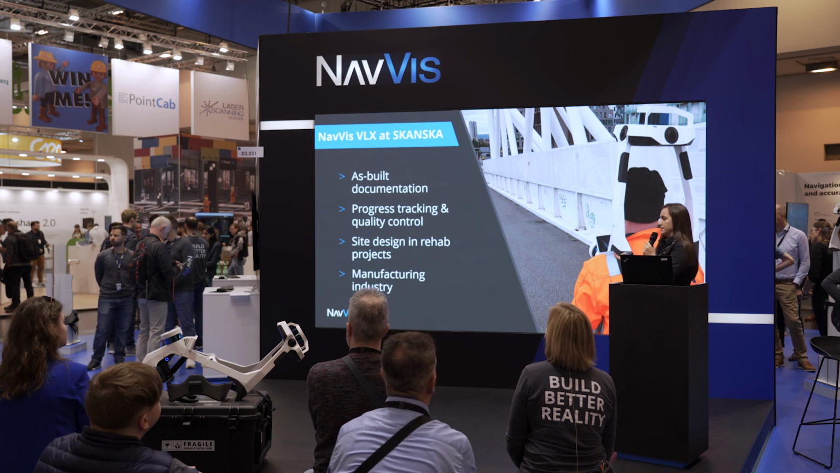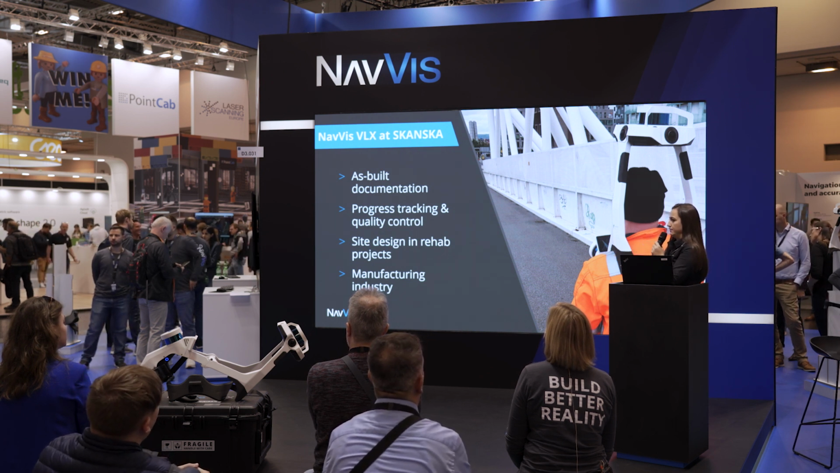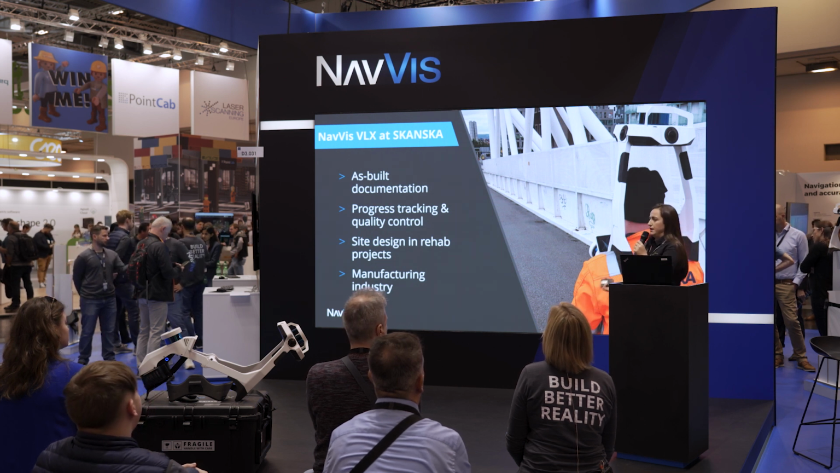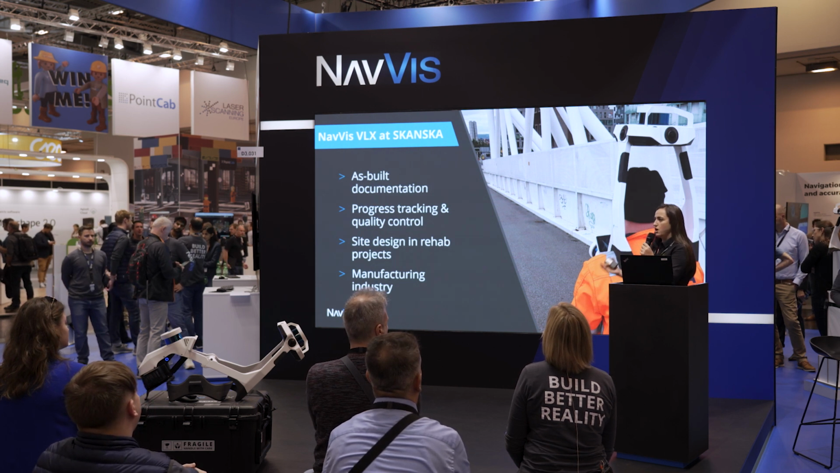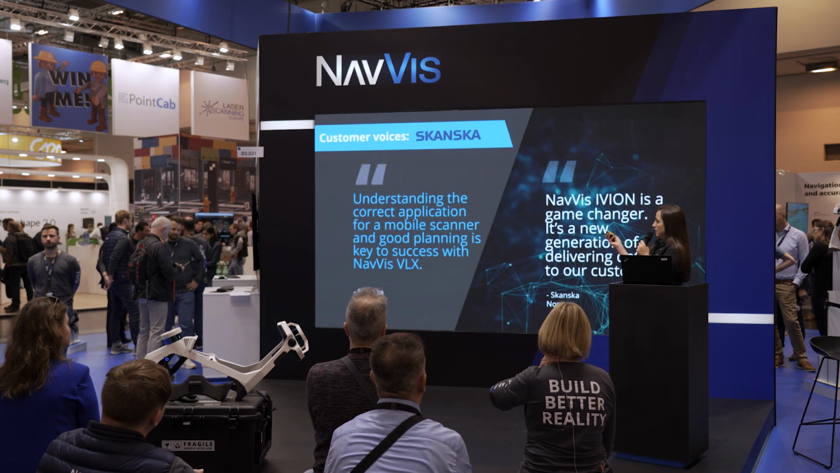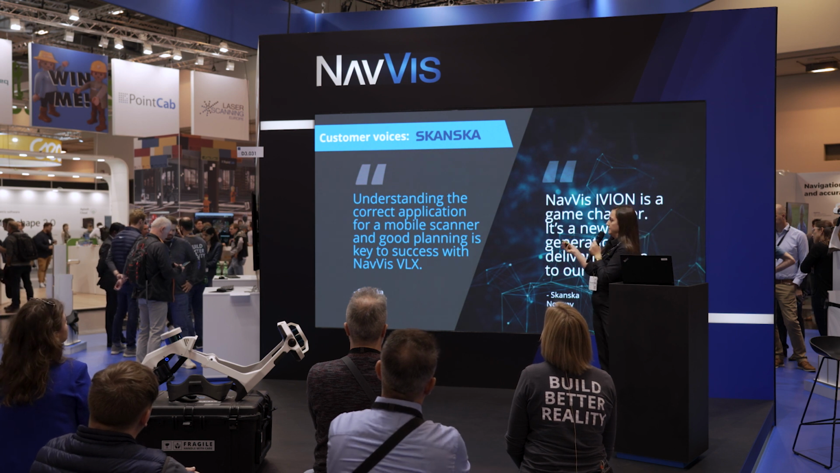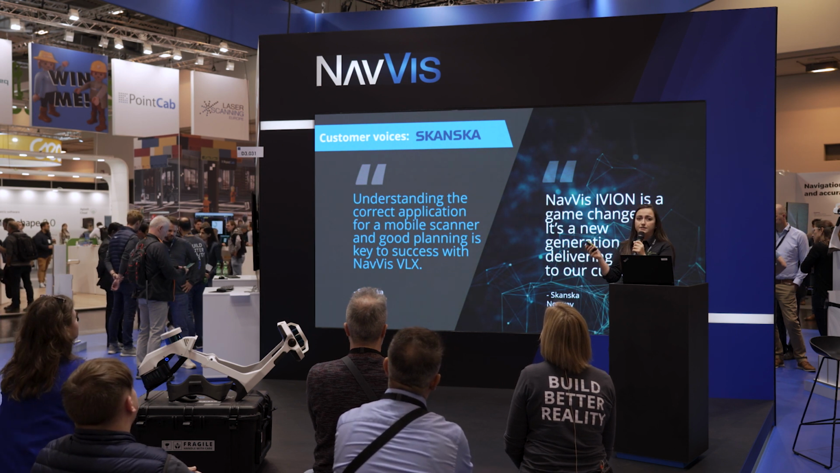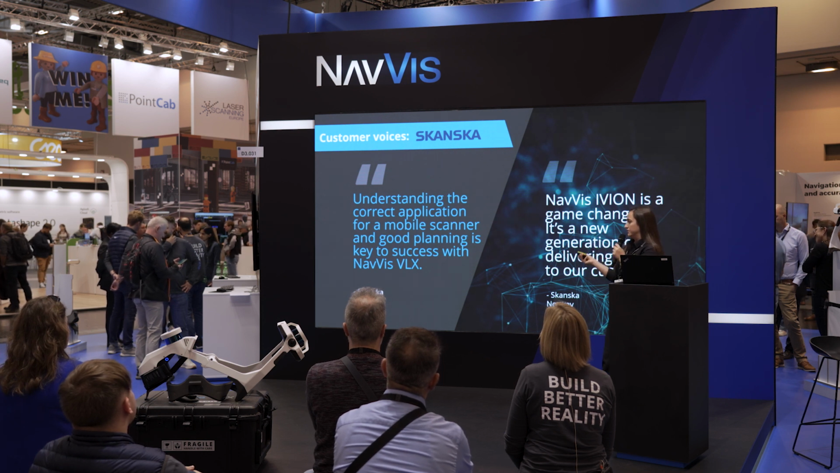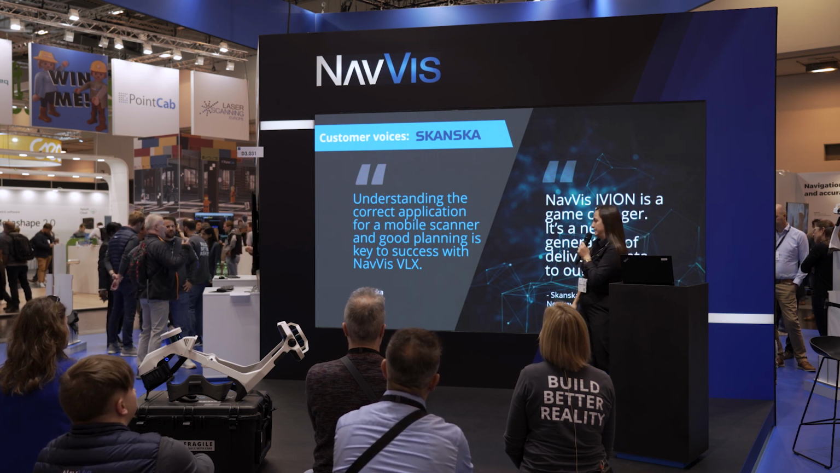Yeah, and as I mentioned, we already had the VLX for more than a year, so we kind of know how to use it. I think that if you understand the correct application for mobile scanning, and if you do good planning, then that is the key to success with a VLX.